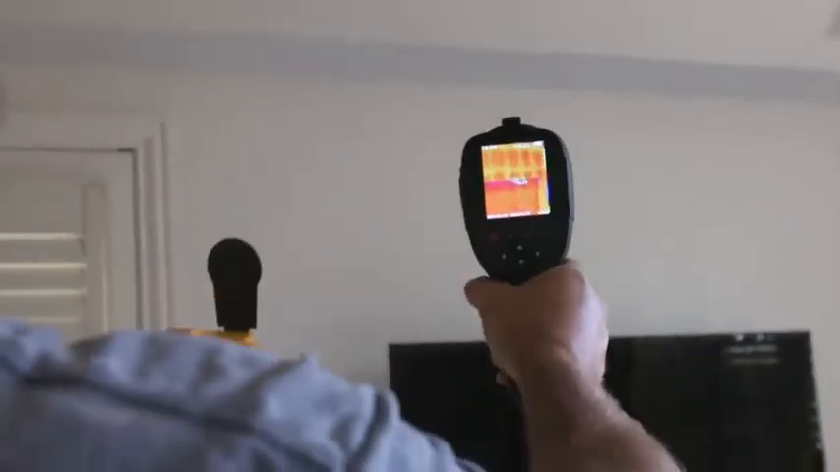So the last thing I'm going to say about this camera is it's a good buy. Obviously things get cheaper with time, and technology gets better, but I'm a real fan of this HT18. You can get it for $400, almost $500, I think. Another home inspector told me about it, so I ordered it off Amazon. And I think it's a really good deal, and it's actually better than some of the cameras that I have.